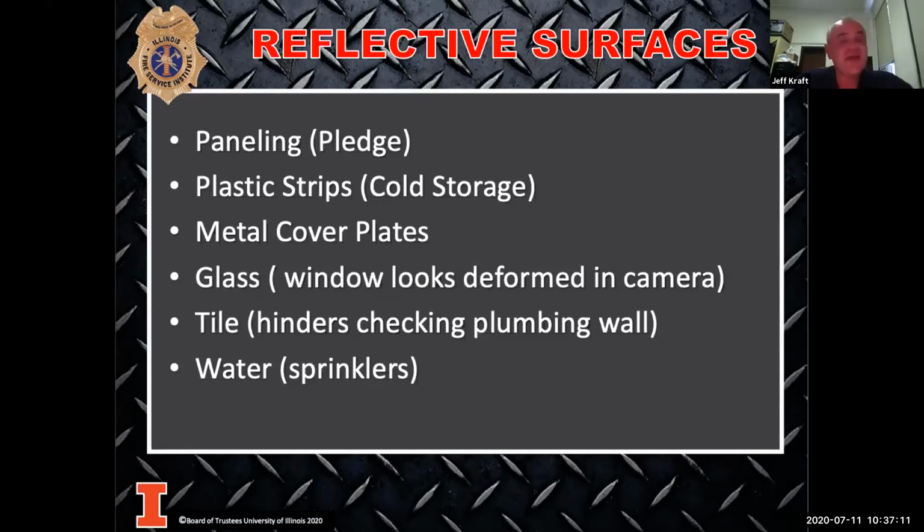Tile in bathrooms. Sometimes for that plumbing wall, we go in there and we want to check the bathrooms. If we don't pop some of those tiles off to get an idea of what's going on behind that plumbing wall, we're probably not going to get a real reading of what's happening. We talked about sprinklers already.